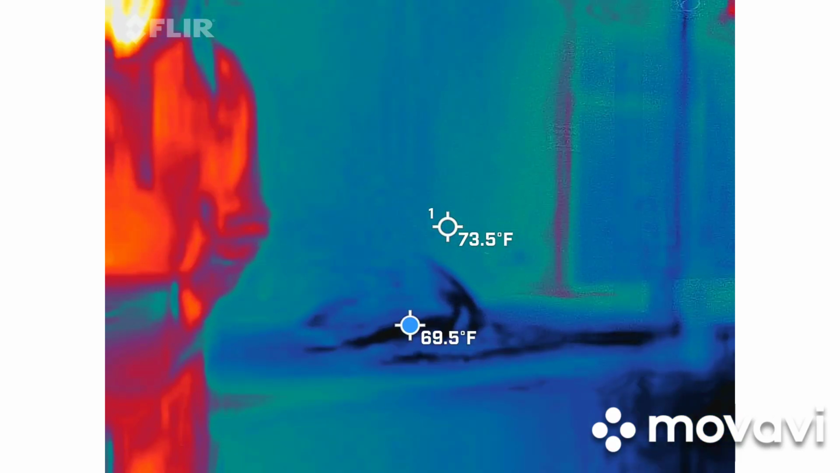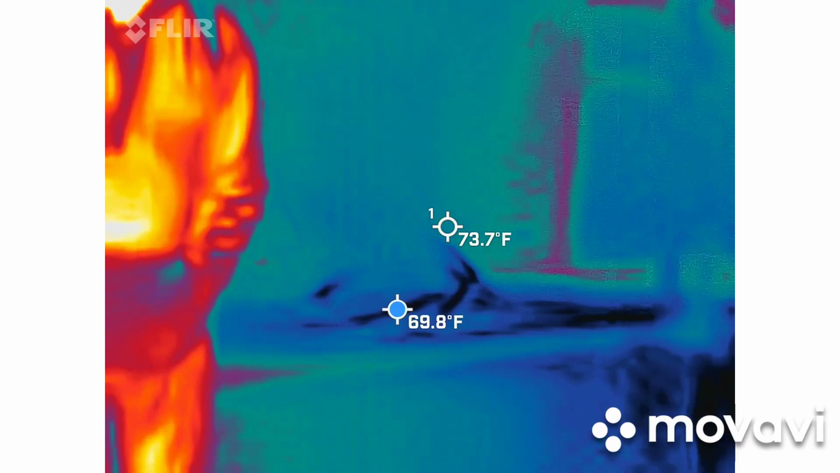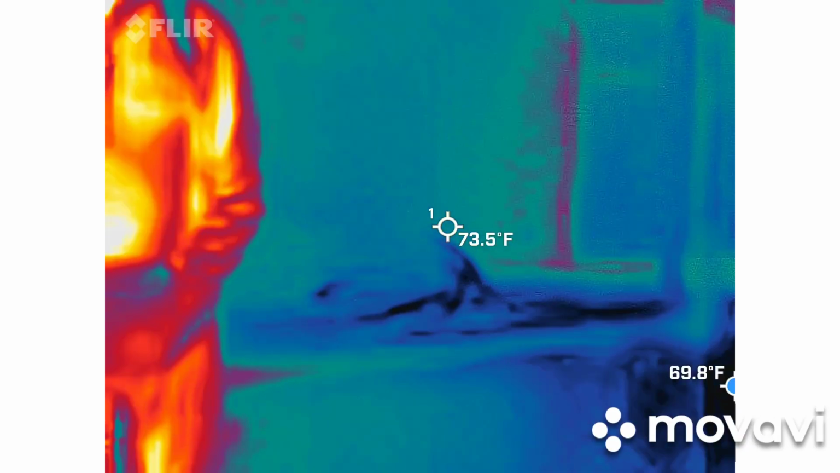So a lot of times you'll hear me say secondary clue. Some of the stuff might be relevant, but without a secondary clue, it's almost considered a coincidence. If we have too many coincidences related to the same story or space, probably not a coincidence. So that's how I look at things as we go through this.